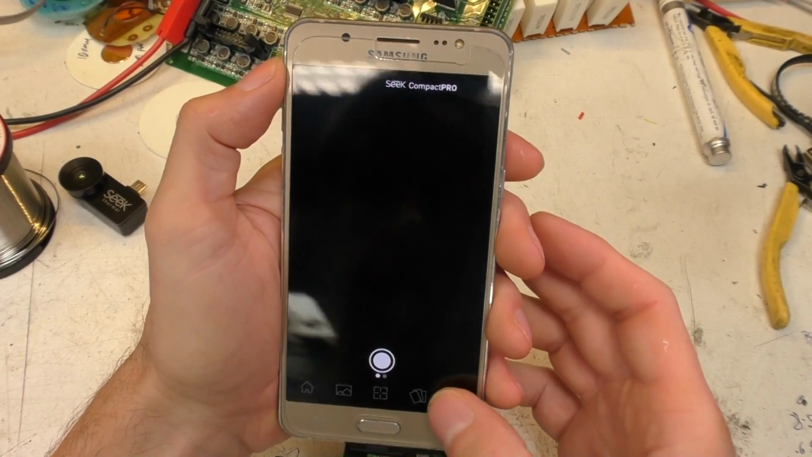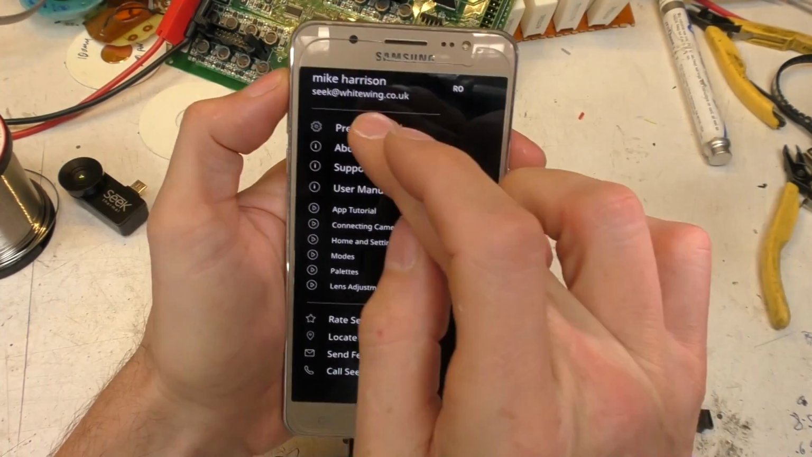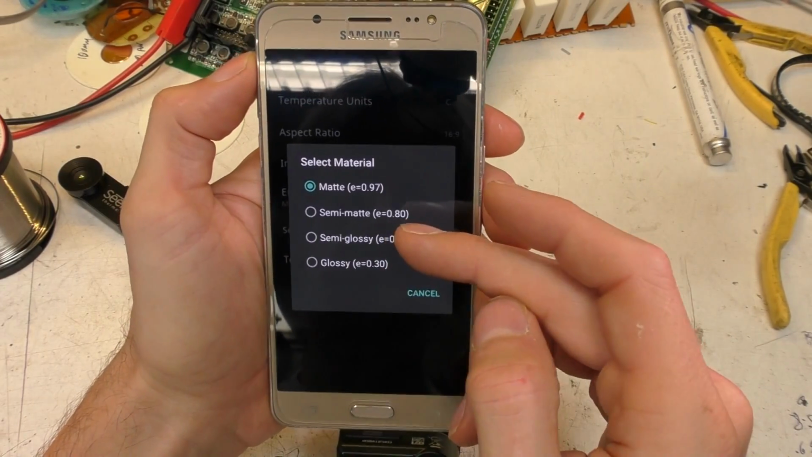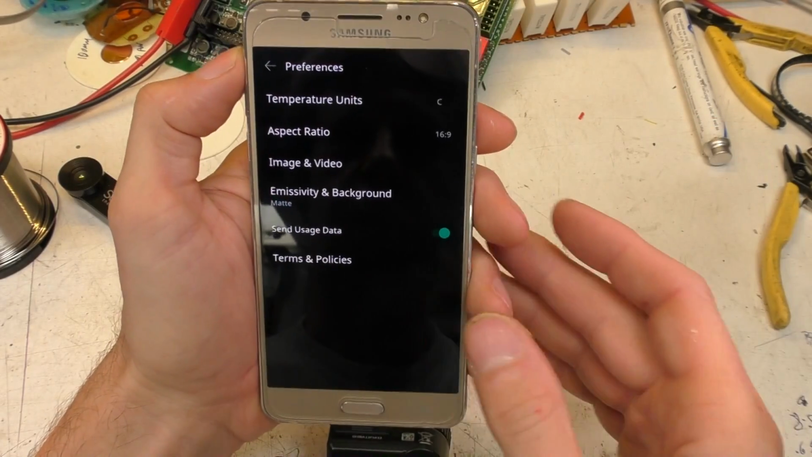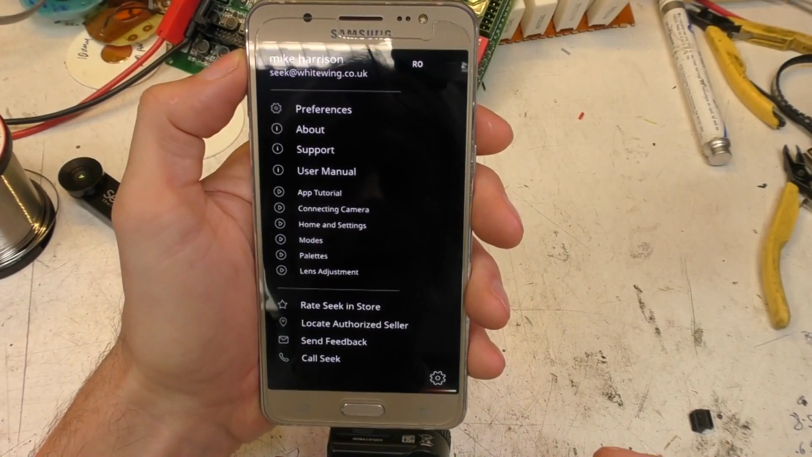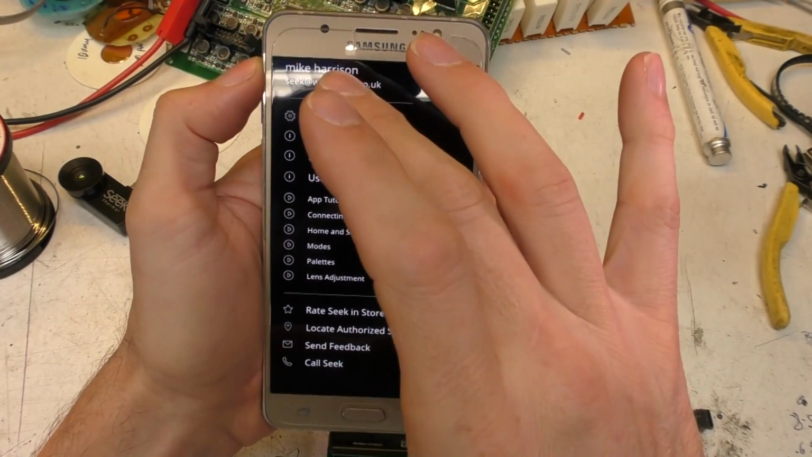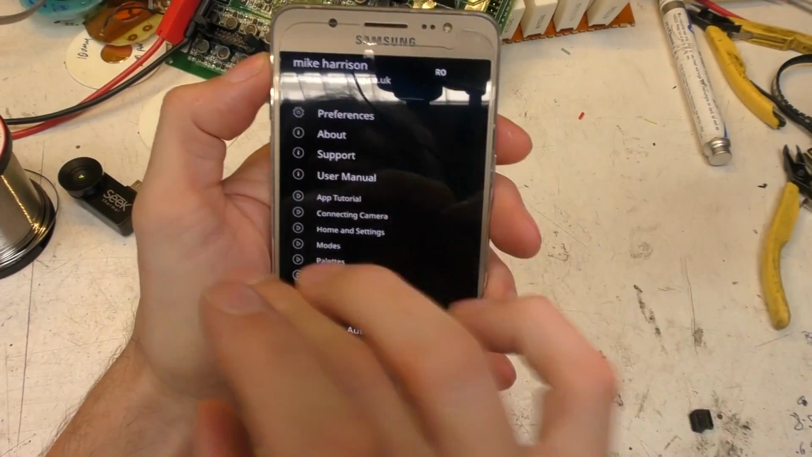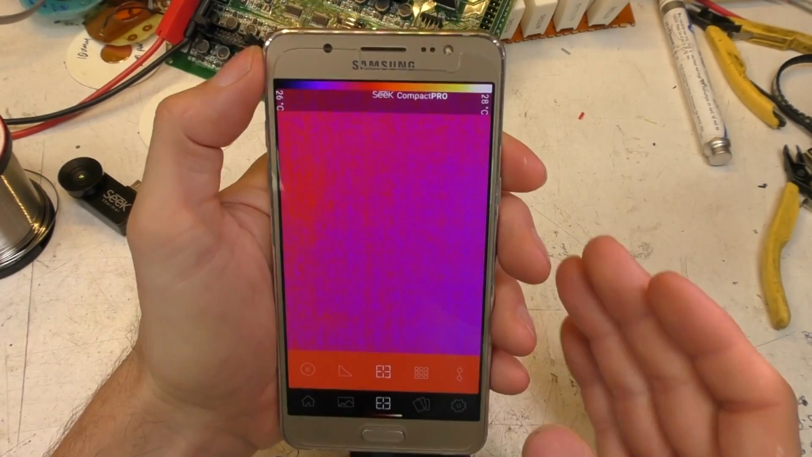And then you've got the emissivity setting. We've got some presets for the various emissivity values. And that's pretty much it for settings, and so the rest of this is just a waste of screen space. It would be much better to have had the button go straight into your preferences and then have all this stuff available on a help submenu or something. It's just really annoying.